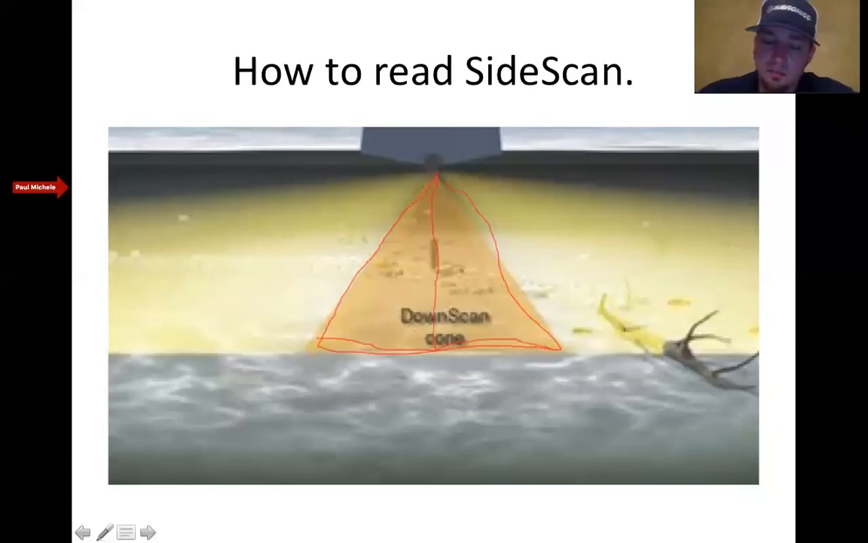Once you see further out to the side, this is what's shooting out and coming back on side scan. So that tree right there is being captured on side scan. Now, if this tree on the right-hand side was underneath this angle where you see the down scan cone, it's going to reflect on both sides. When something's underneath the boat, it reflects on both sides. It's not two separate pieces of structure. They're on both sides of the boat.